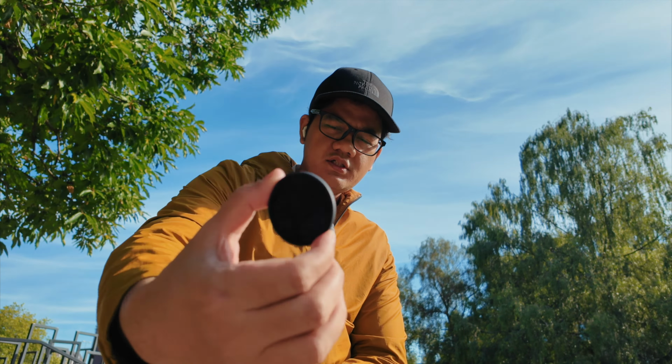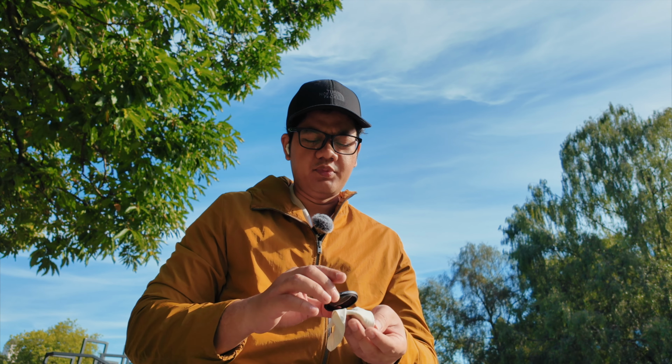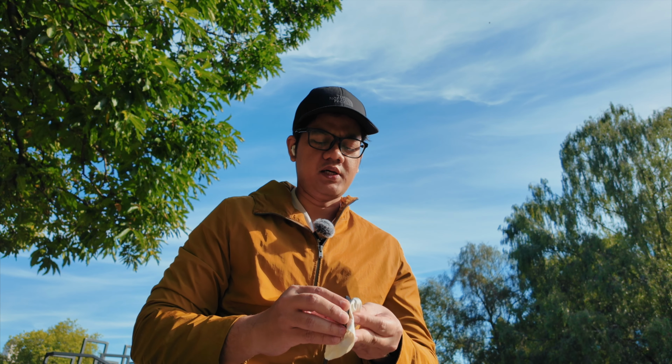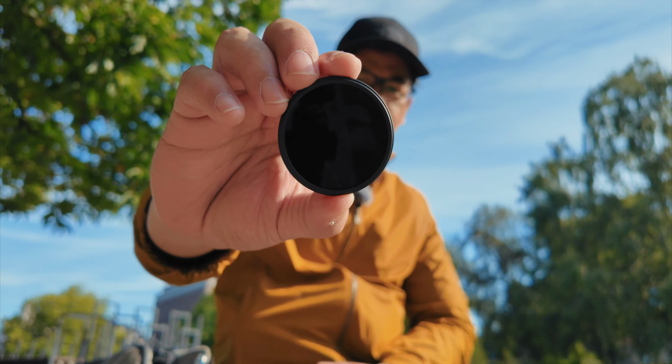So this is an IR filter. It's an R72 filter. That means it's filtering out everything other than 720 nanometers and only letting light on that particular spectrum pass through the lens. So as you can see, this is quite black. It's sort of like an ND1000 filter.